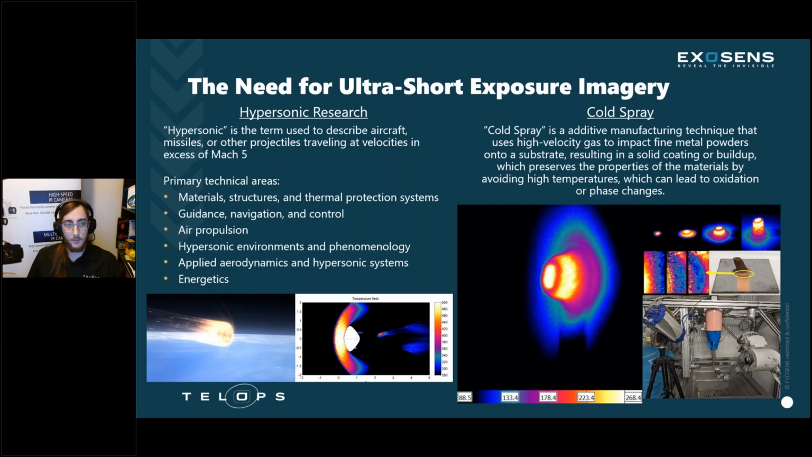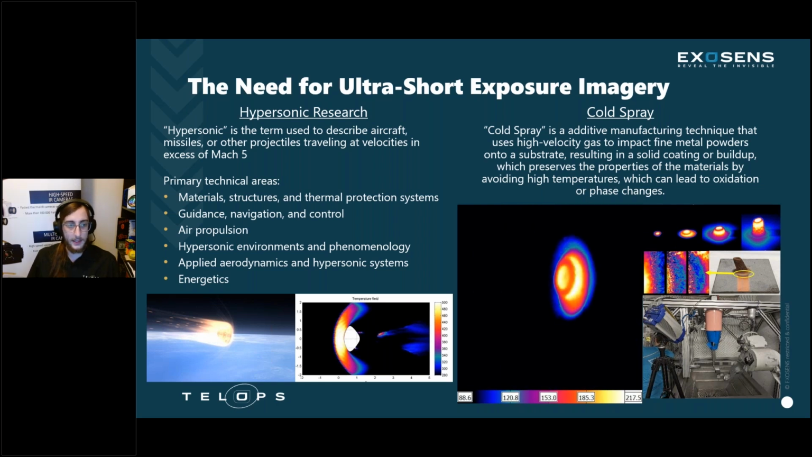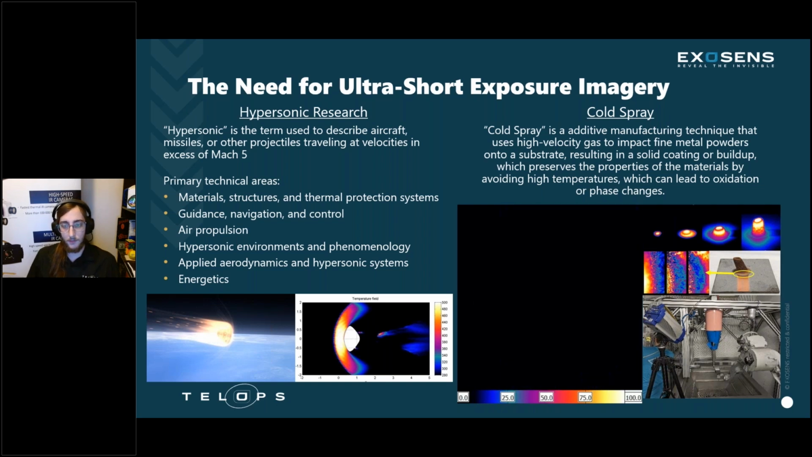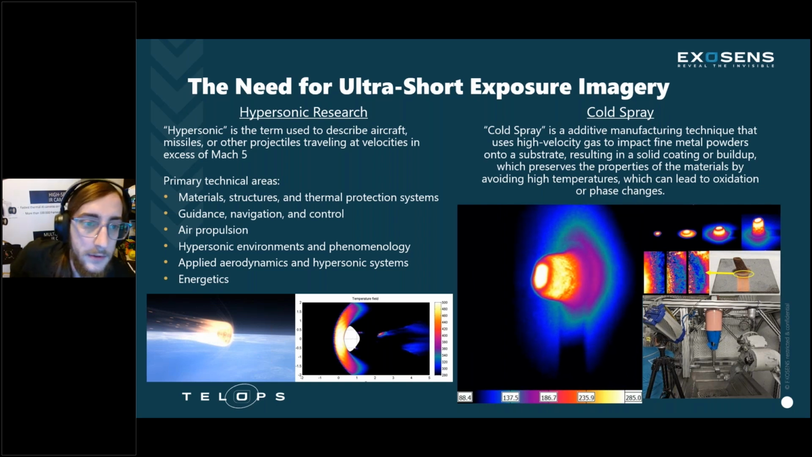And typically we see this with projectiles, ballistics, thermal protection systems for reentry vehicles, air propulsion. It really runs the gamut, and these applications are quite diverse and different. So often the solution is not the same across this research field, but we have seen a lot more interest from hypersonic ranges, high velocity wind tunnels, that sort of stuff, in those sort of researchers in the last few years.